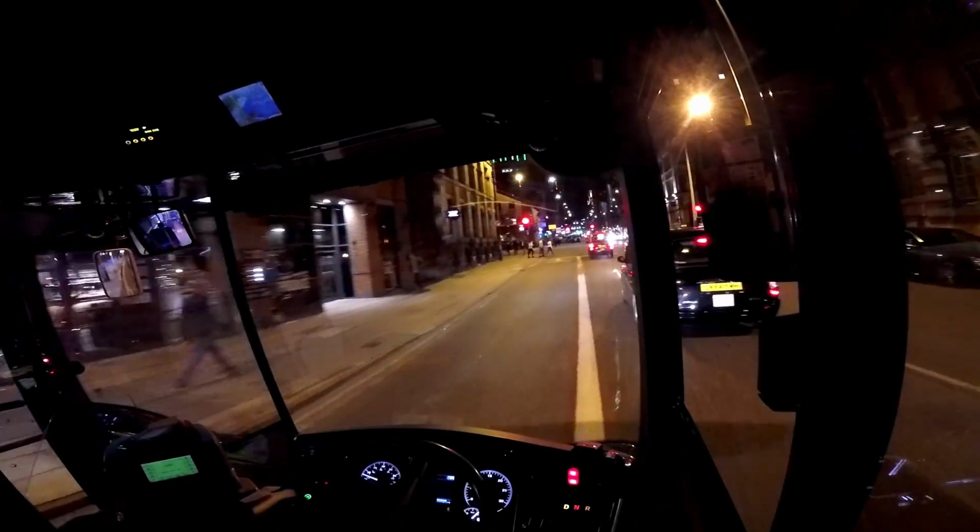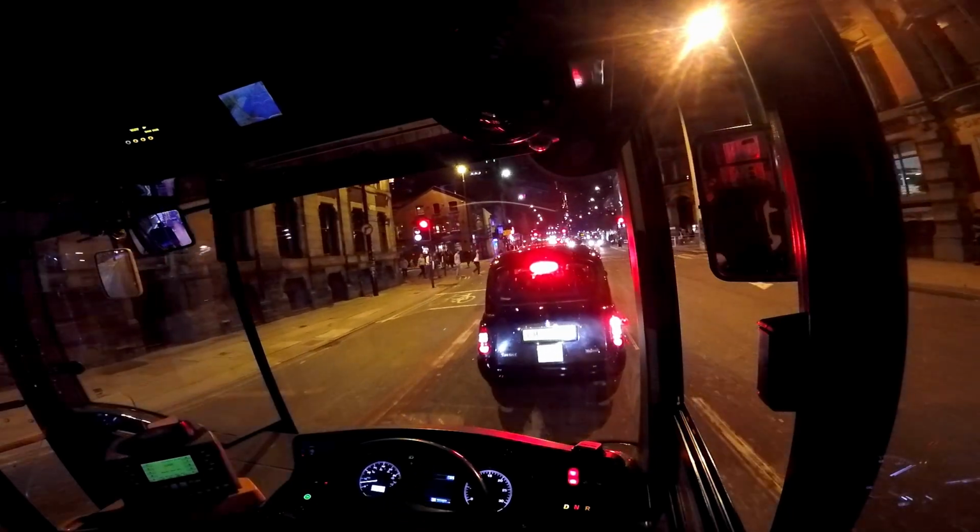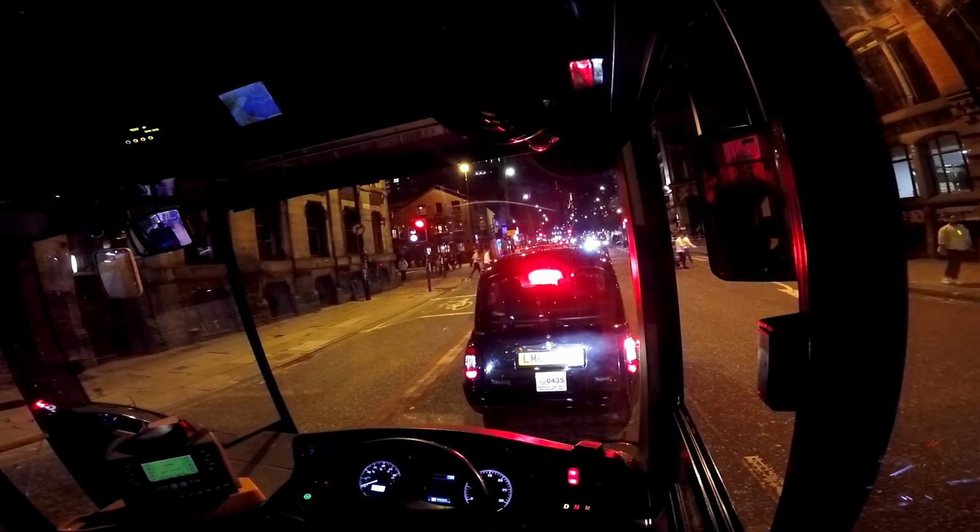Bus lane is taken up again by, guess what? Another yellow plate twat. It's a good job I've got no passengers in it. Then again, I wouldn't be like this if I had passengers on. But I'm only like this because I've got no passengers on.